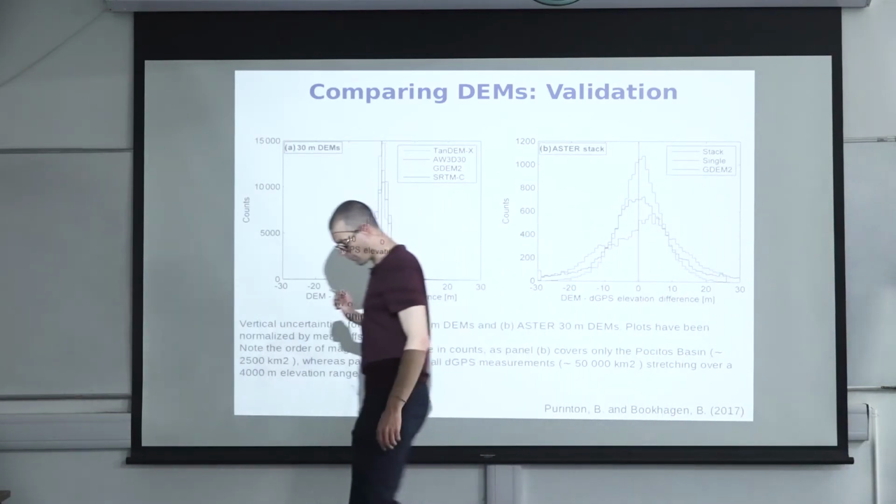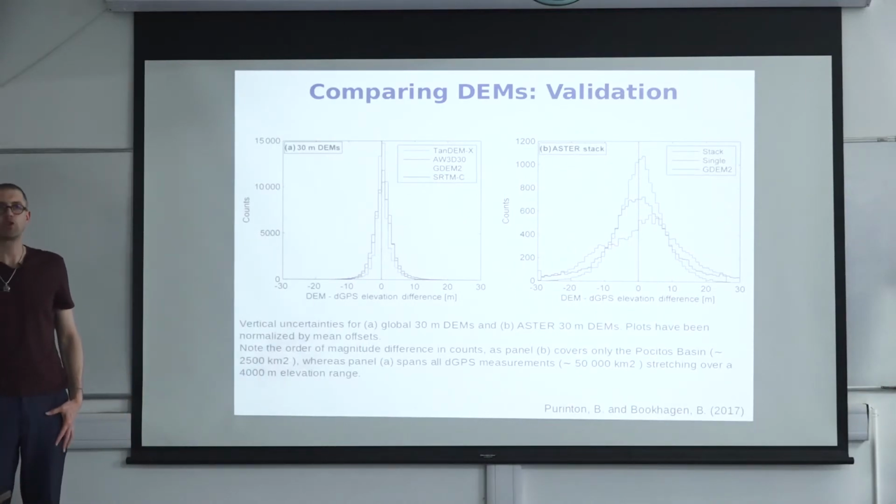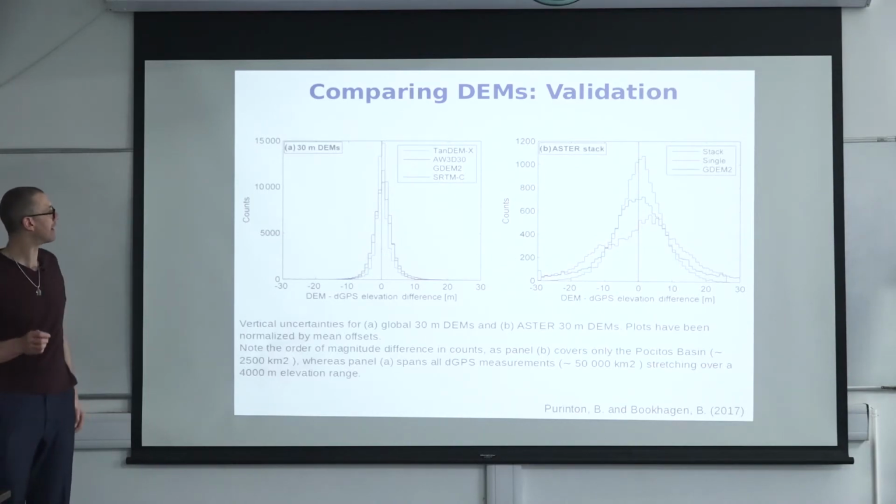So in order to generate a more accurate ASTER GDEM, you need to have at least 5, 6, 7, or 8 scenes. But you have those globally at every point because you have 20 years of data. So that's doable, but it would require more work.